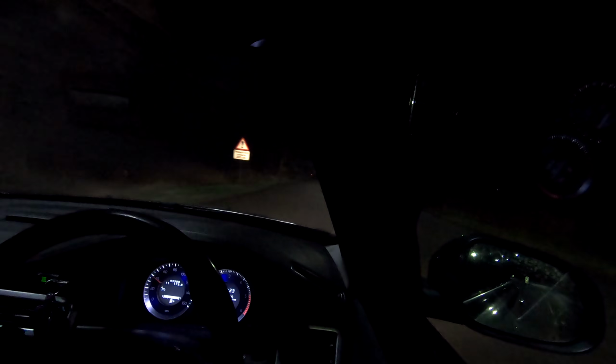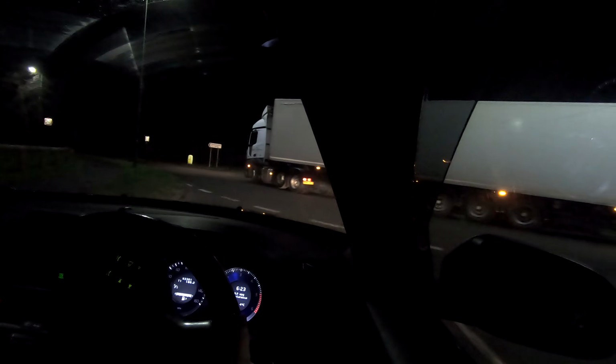You can pick these up for under £5,000, and they've got to be one of the safest cars on the road in that price bracket, and that's one of the reasons I bought it after my accident. It's extremely safe, you can tell it's well built and solid, and just a lovely car to drive.